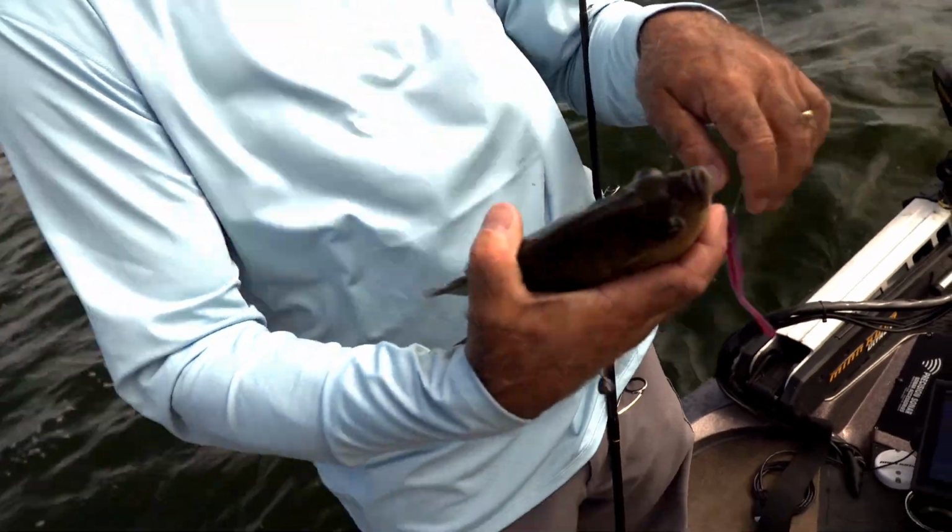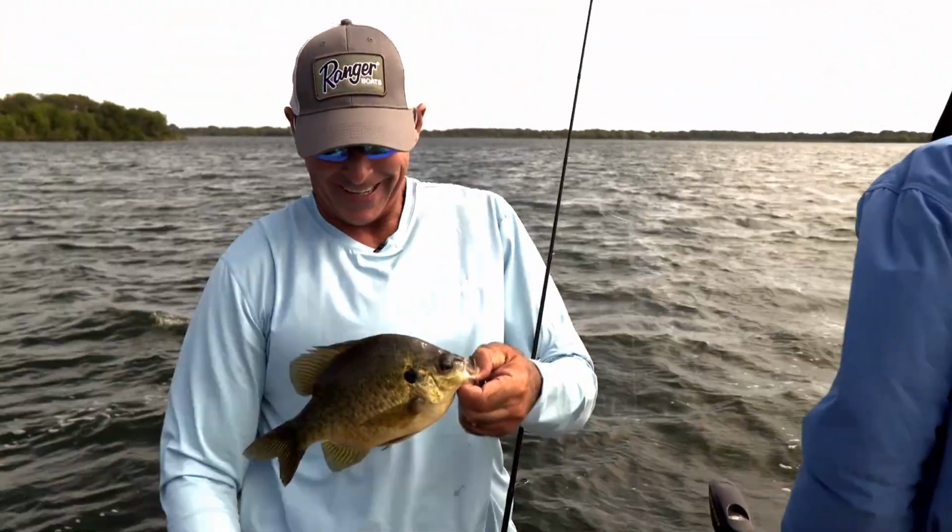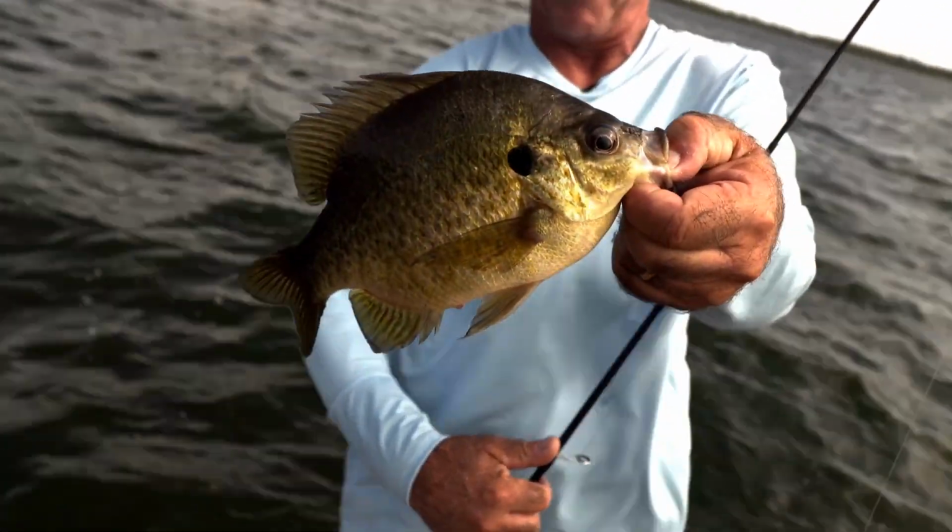Now that is cool. I don't care what anybody says. That's dinner in the Wendlandt household. Look at the size of that guy. I mean, it's like a crappie.